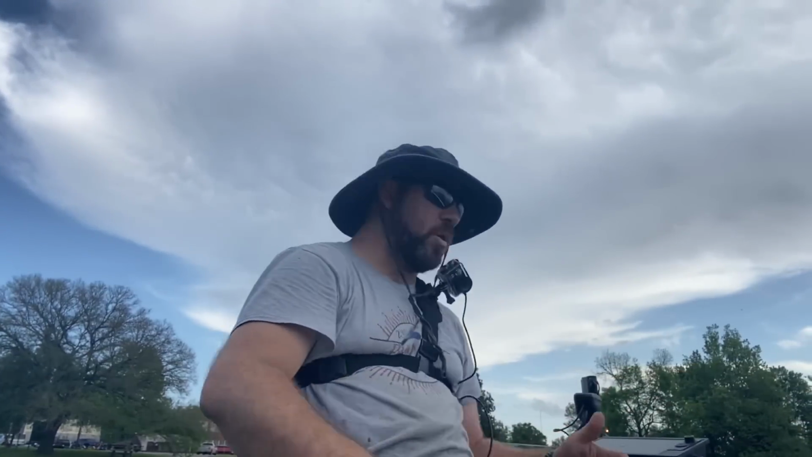Now you may want to try this. This is in deeper water. It's 12, 13 foot of water that I did this testing. I haven't done the test in shallow water. This is mid-depth water, mid-depth color limit test water.